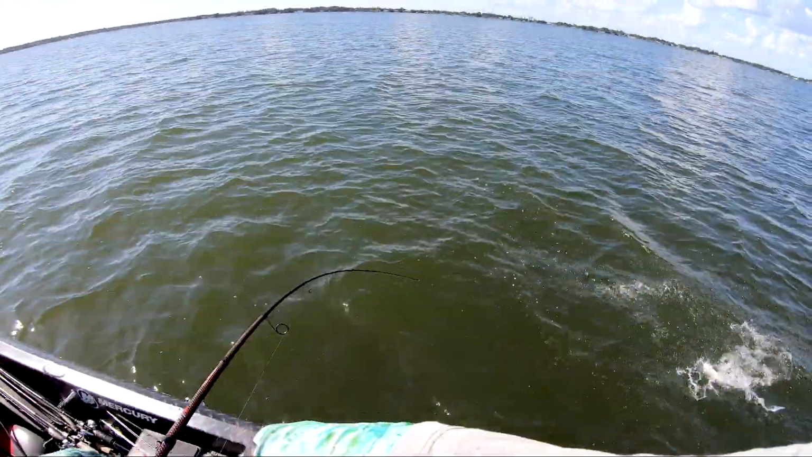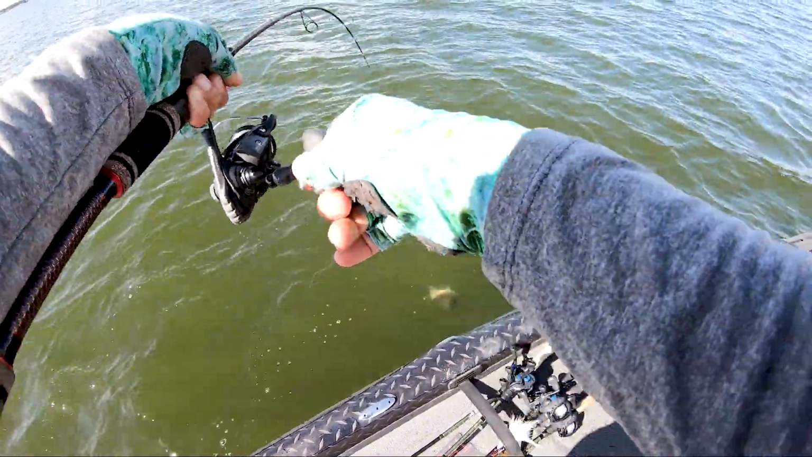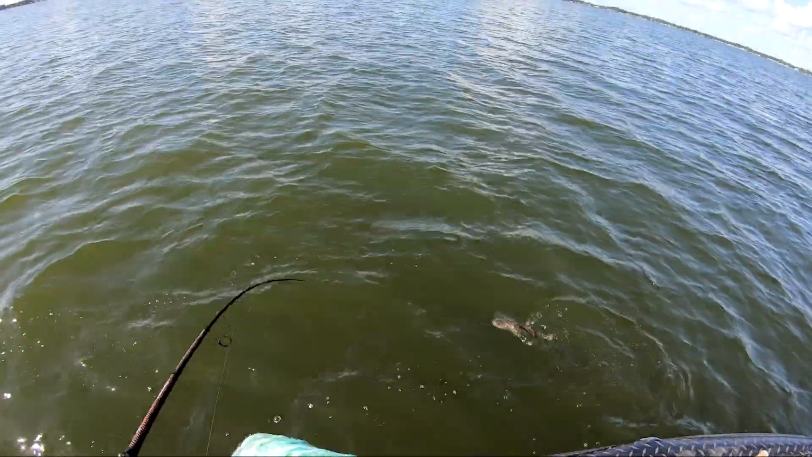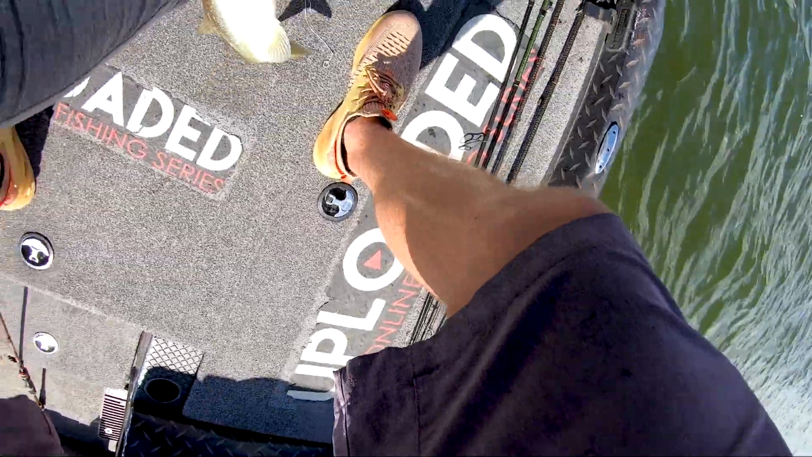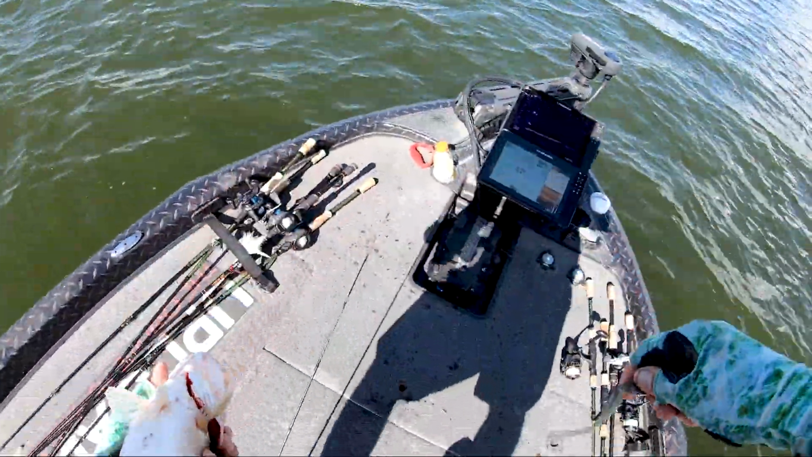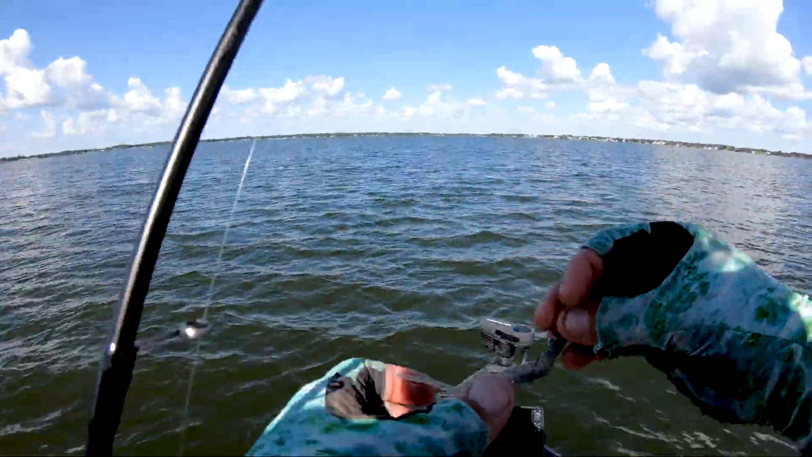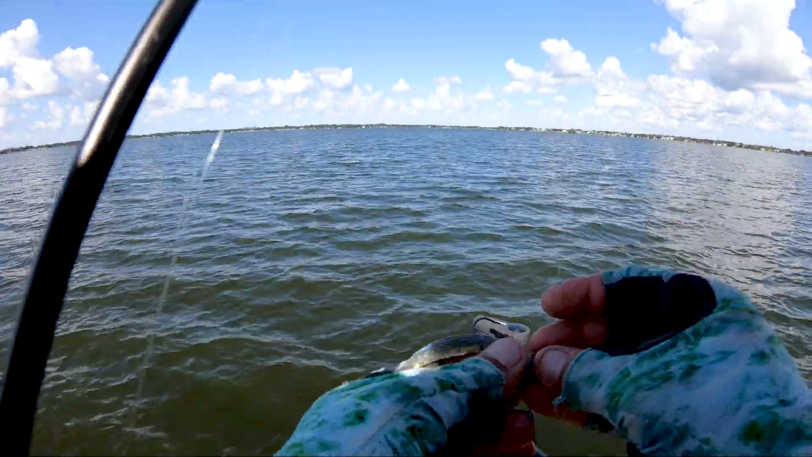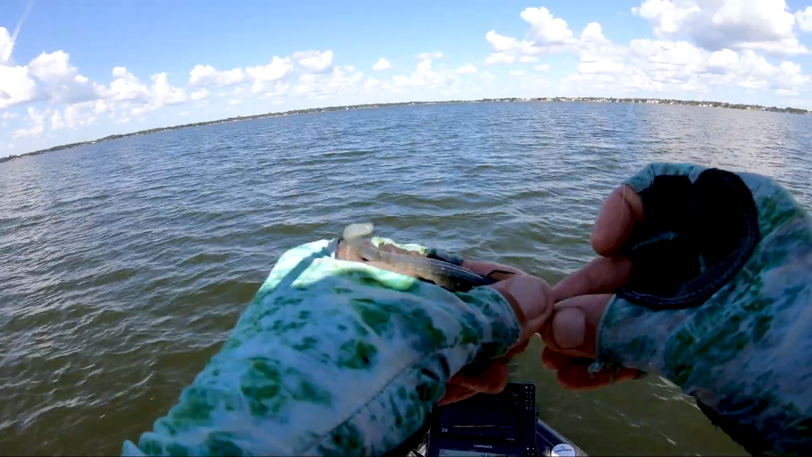Getting kind of good at this. I watch how they behave on the graph, and then I move my bait accordingly. I mean, these aren't giant fish, but I'm literally dropping down, watching them move in the front of the boat, back and forth, and watching them come to the bait. When they go down, I'll leave it down on the bottom. When they go up, I'll bring it up to them a little bit. I'm gonna need a new bait. That was super cool.